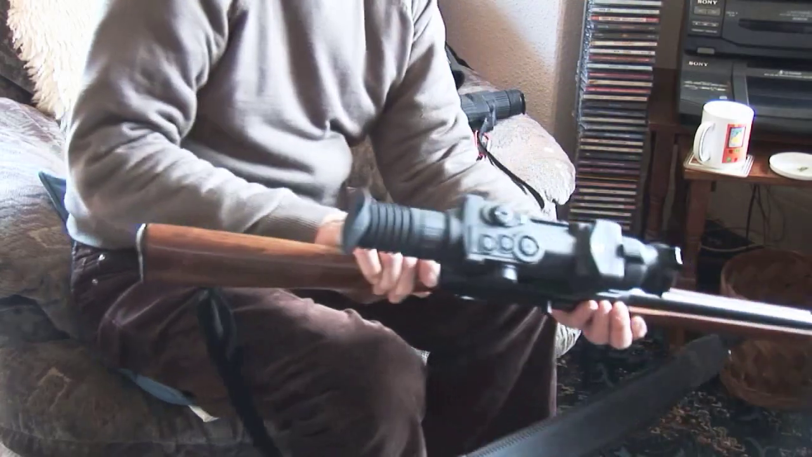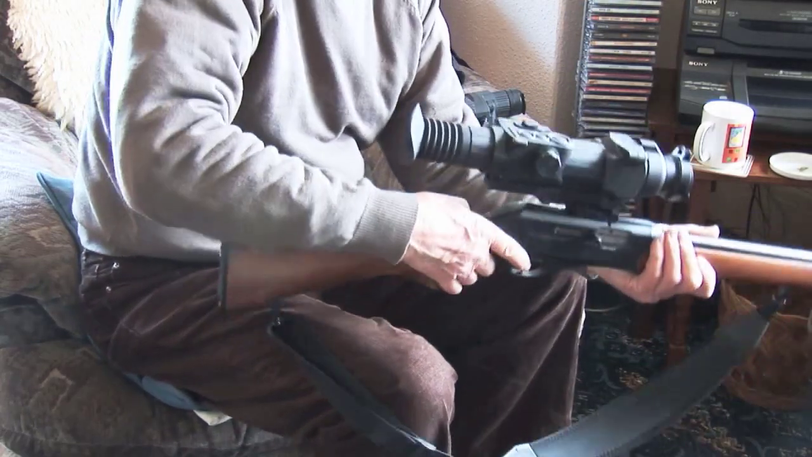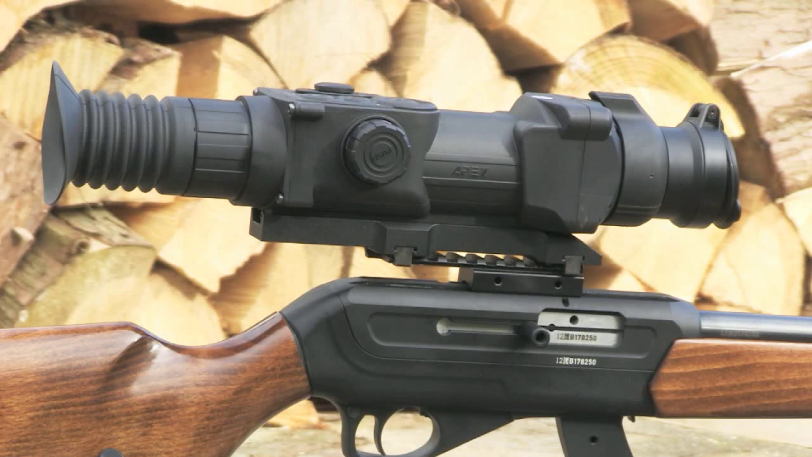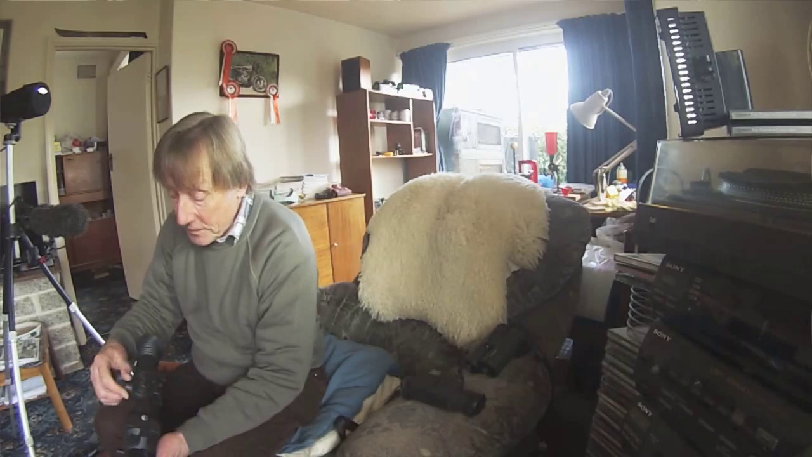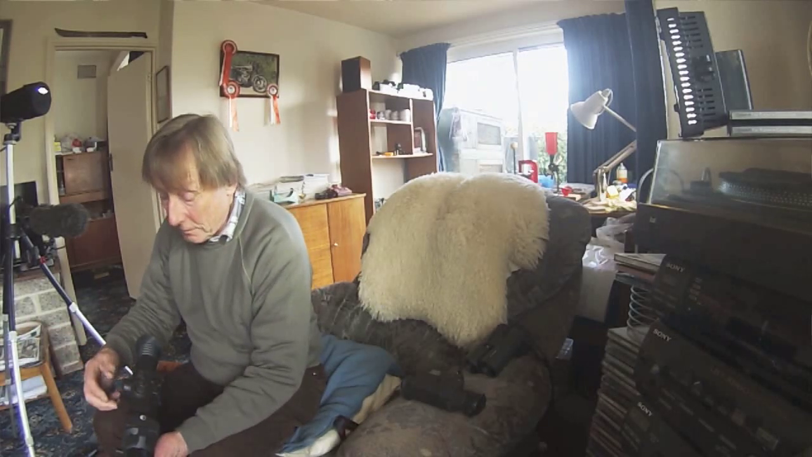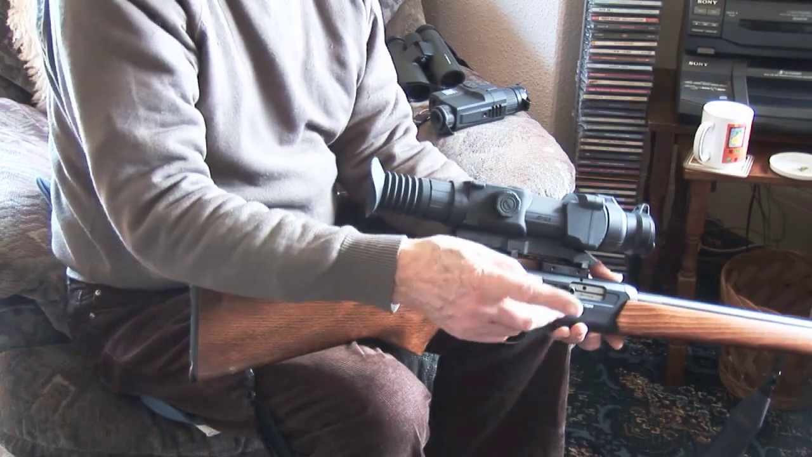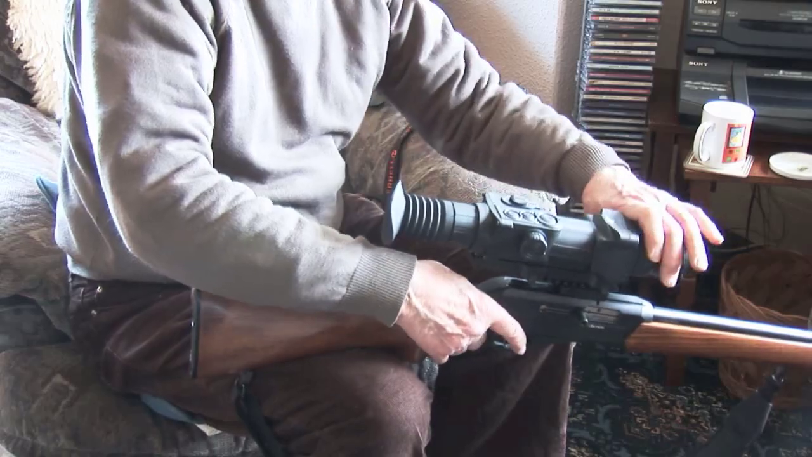This little item is the Pulsar Apex thermal scope. It's built around the Pulsar HD 50S, same unit as is used in here, only in the form of a scope. It has various, as all these night vision units have, brightness controls, switch to white hot or black hot, there's all sorts, and focusing, you've got it all on there.